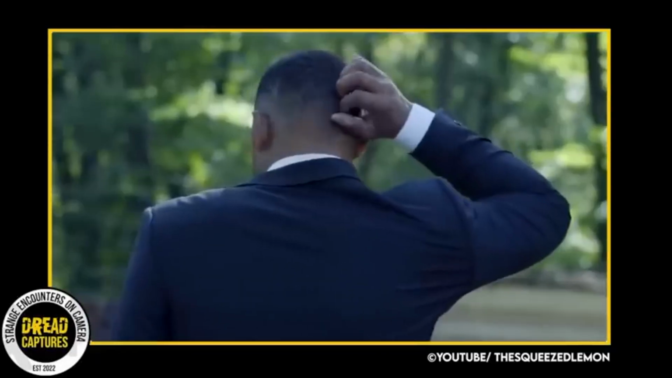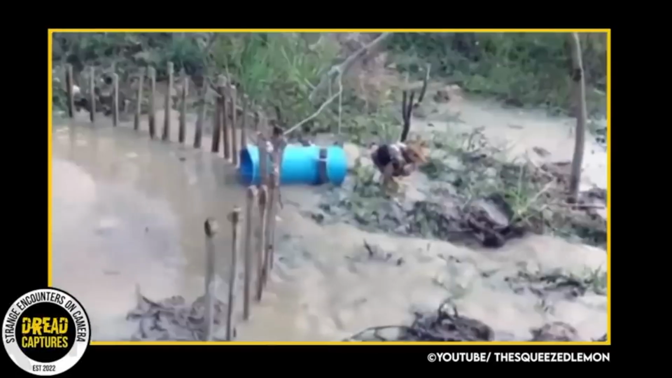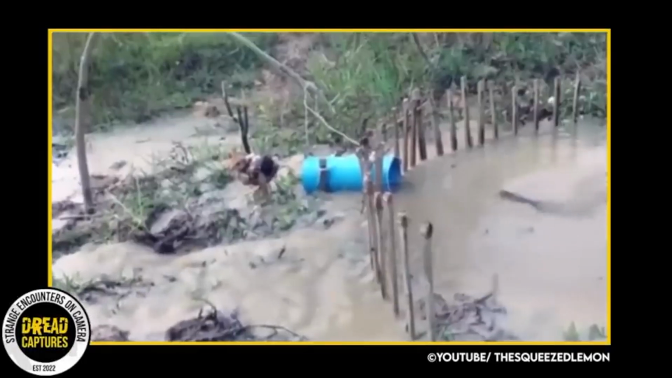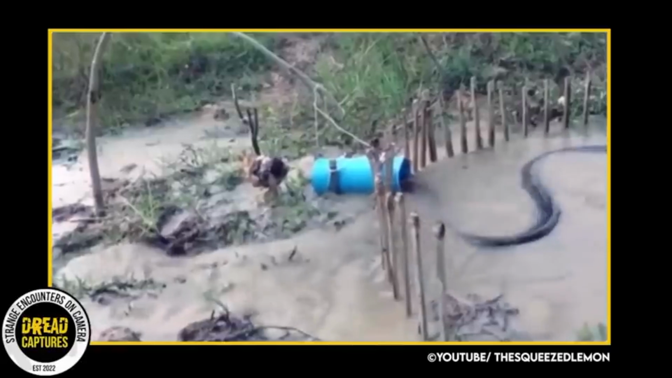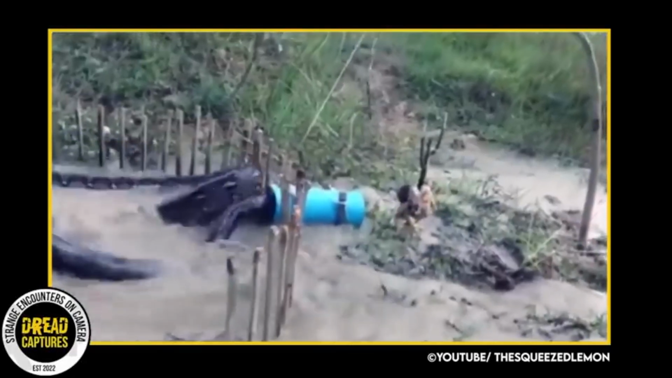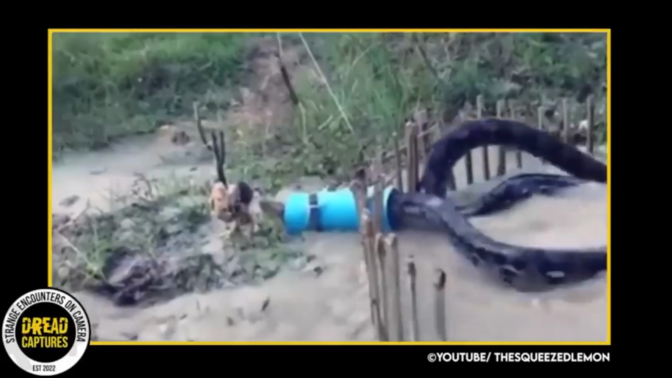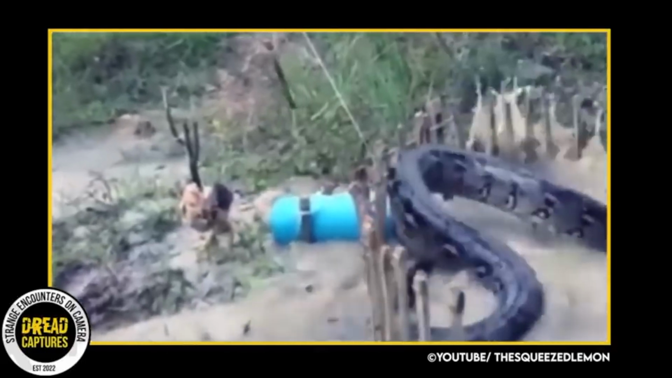This farmer had been wondering who, or what rather, was taking his chickens. So he rigged up a trap, and what he caught proved to be a little more than he bargained for. This farmer has built a homemade trap and lured this massive anaconda into it. Baited by a chicken, the snake sees this easy meal too good to be true.